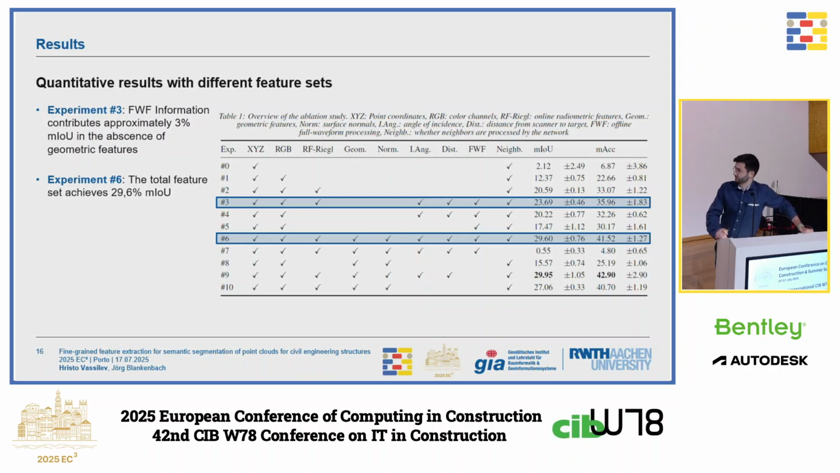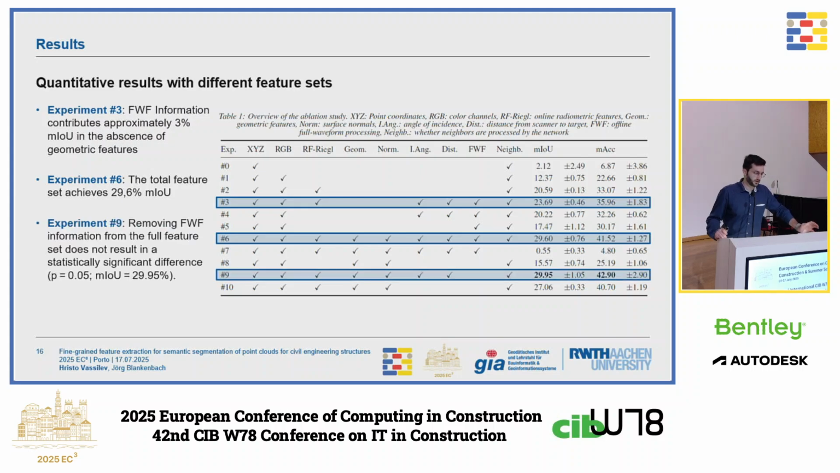But interestingly, after adding the eigenfeatures, we also noticed that now removing the full waveform information actually no longer made any statistically significant difference in the output.